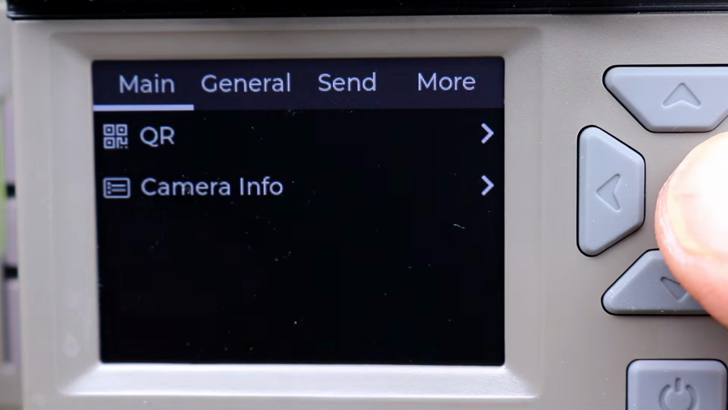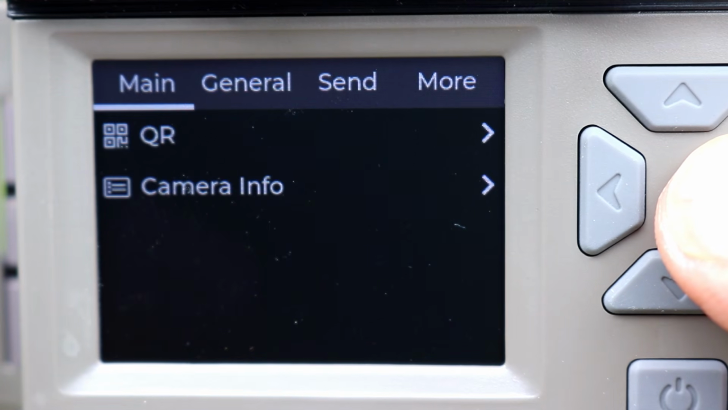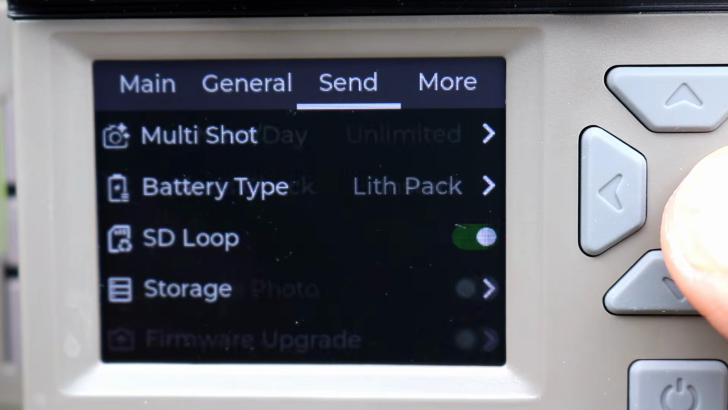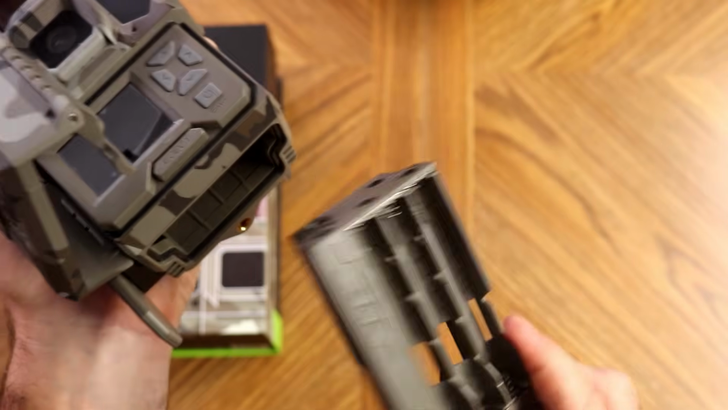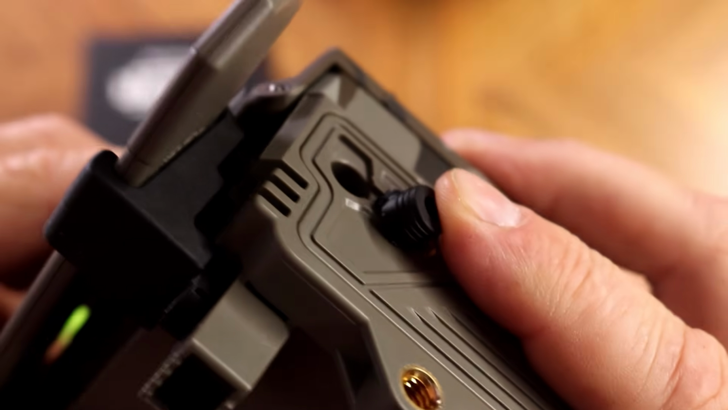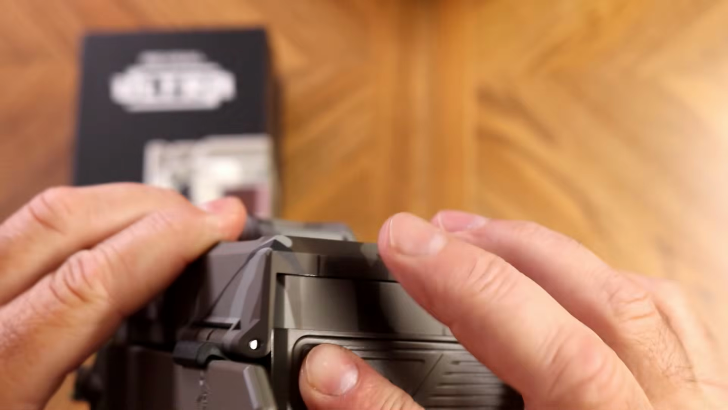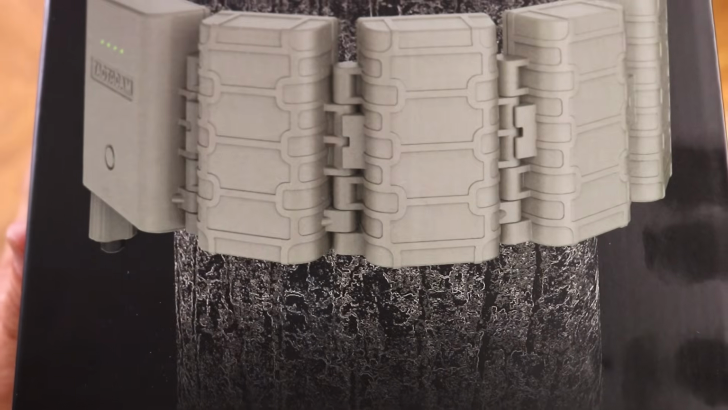The camera offers a 2-inch LCD screen, which makes setup and navigating the menu extremely easy. This camera is powered by 12 AA batteries, but it also has a 12-volt external power port if you want to use a solar panel or Tactacam's latest accessory, the belt of batteries. I love this new accessory.